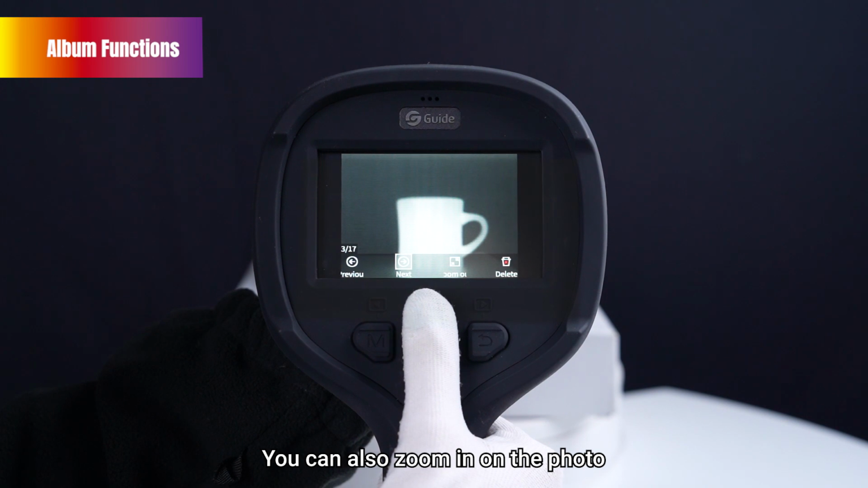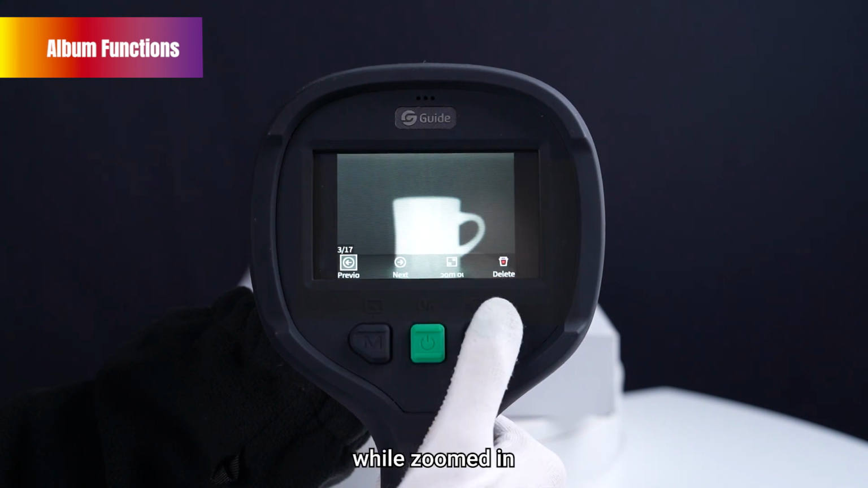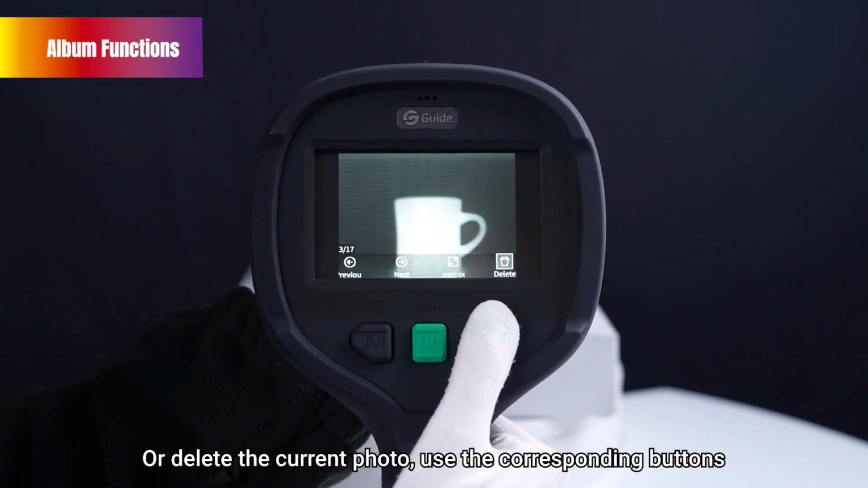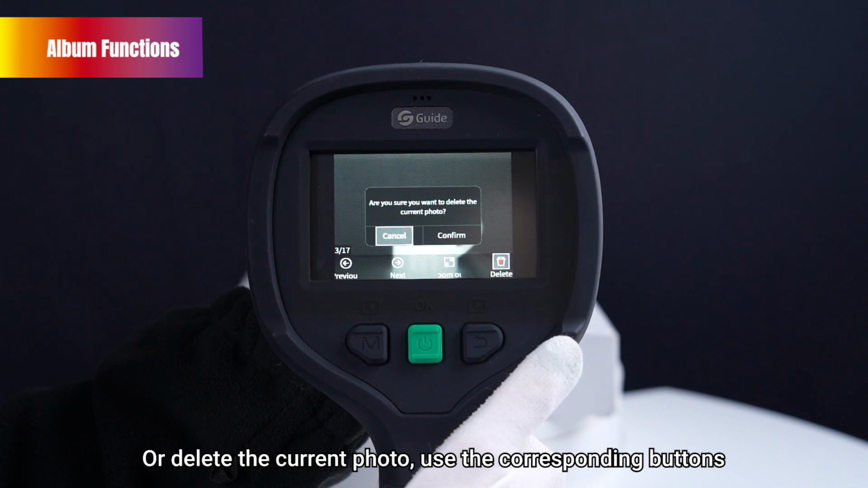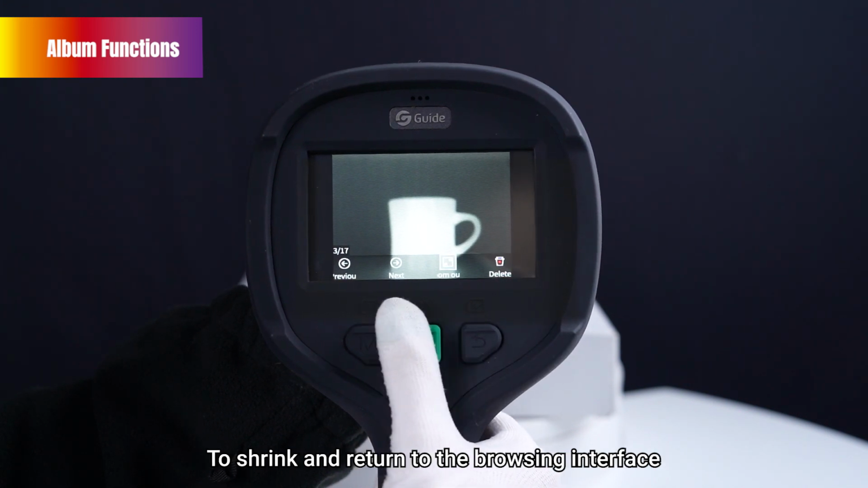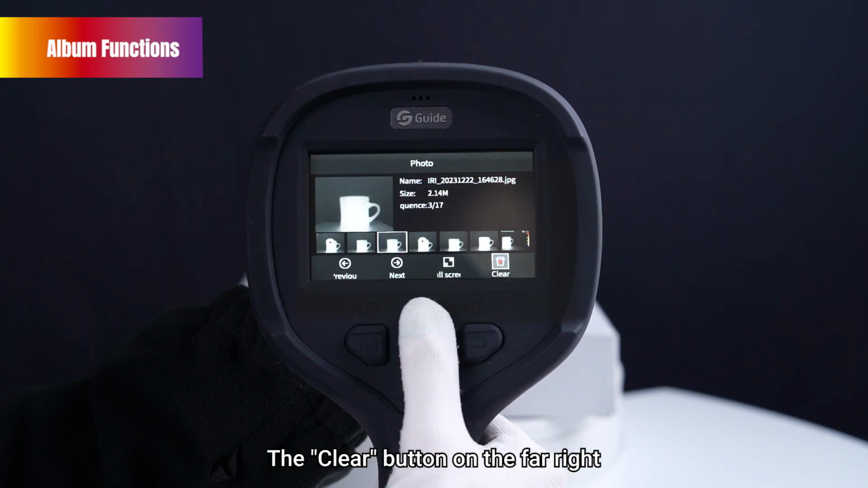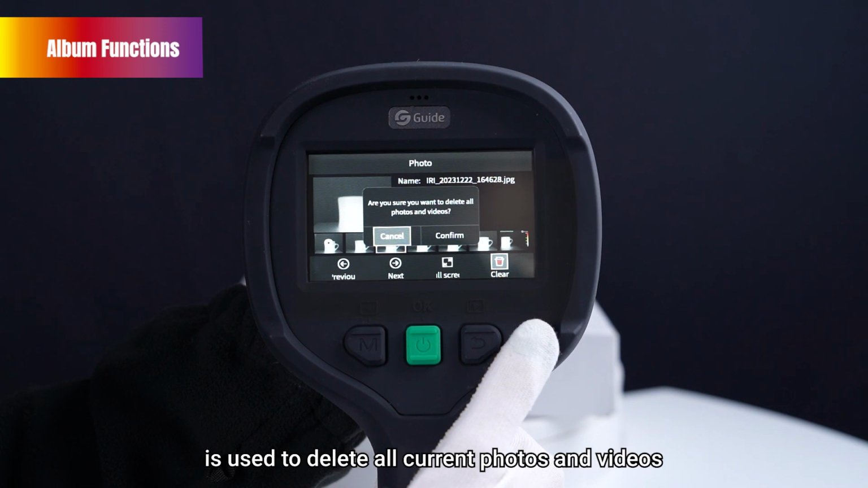You can also zoom in on the photo and navigate through previous and next photos while zoomed in. Or delete the current photo. Use the corresponding buttons to shrink and return to the browsing interface. The clear button on the far right is used to delete all current photos and videos.